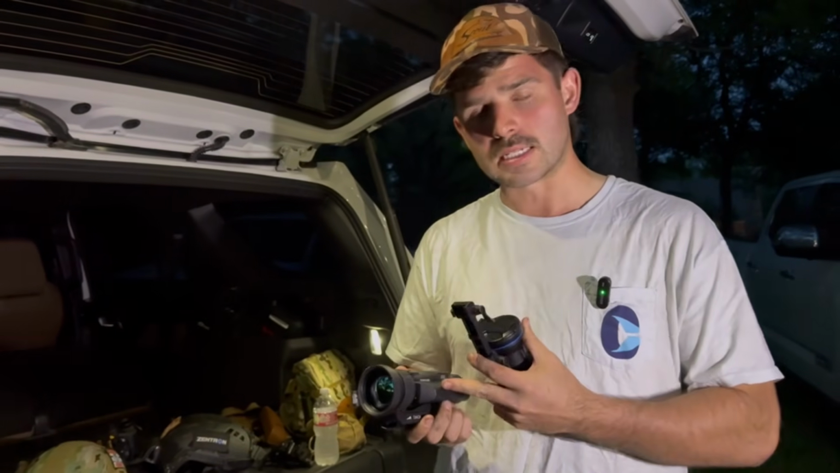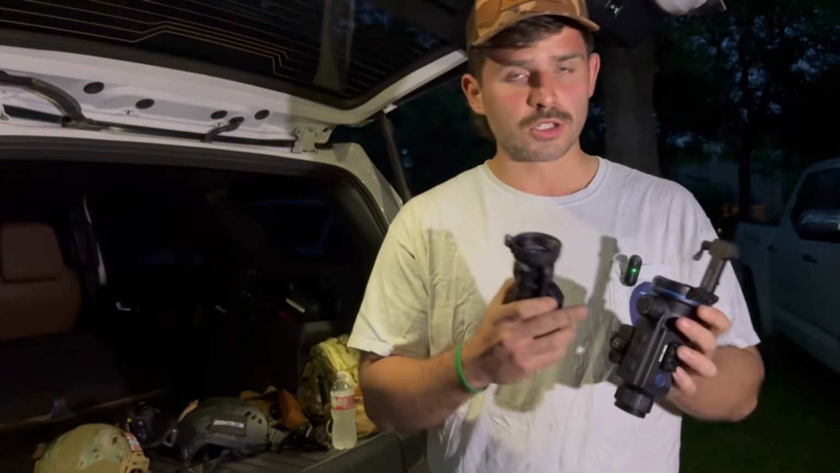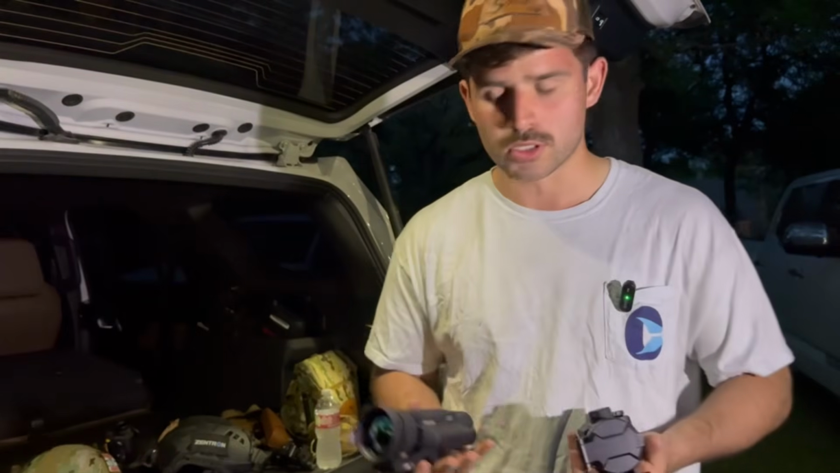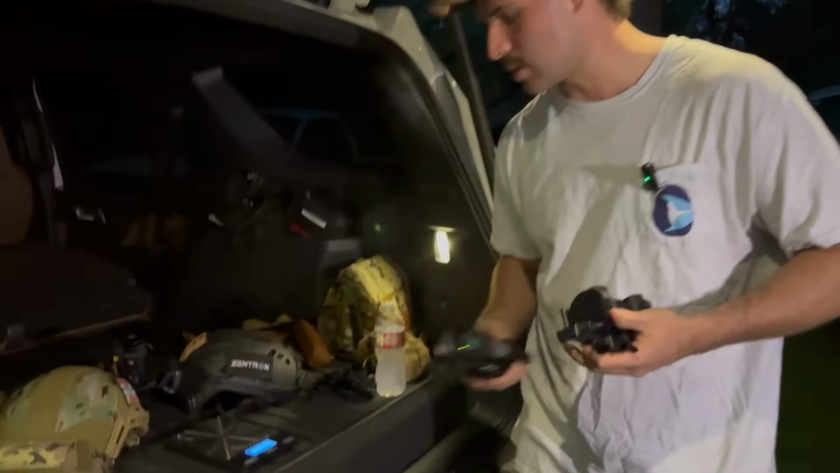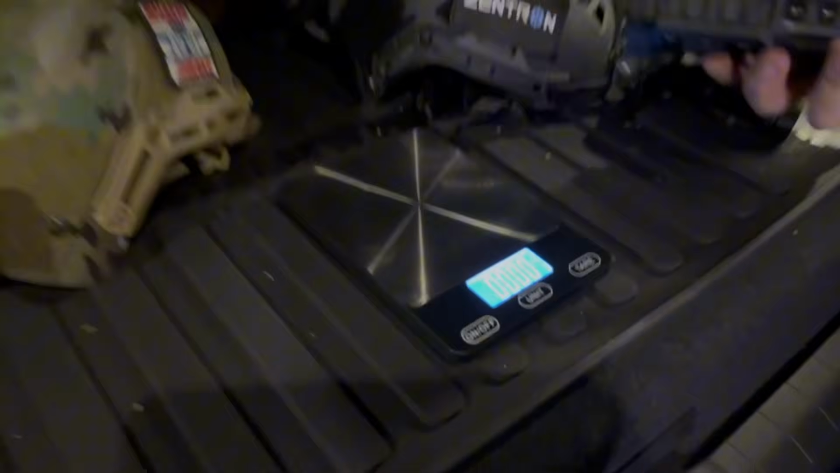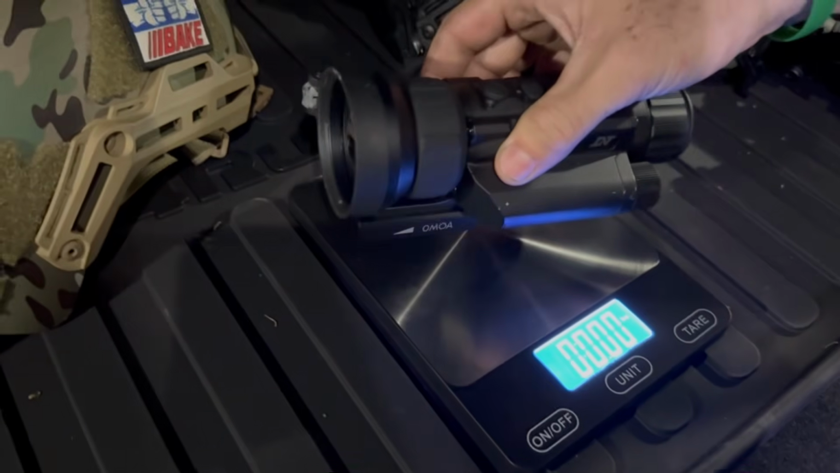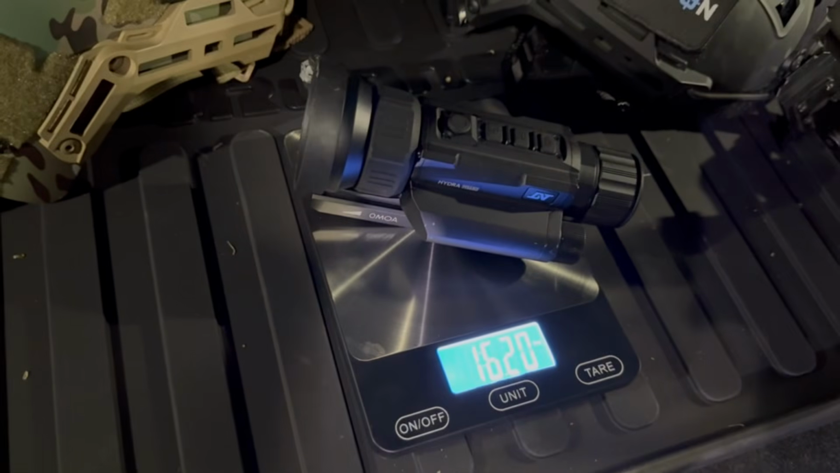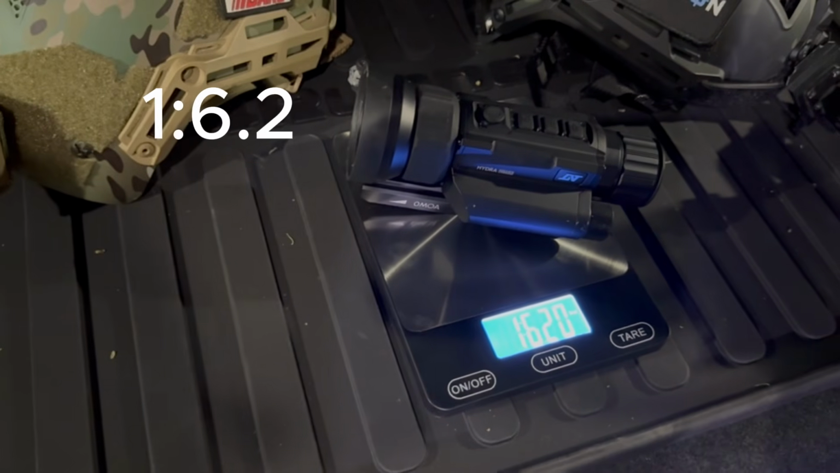Now, the DNT does come with an 18650 battery in it. These come with two 18350s, so there is going to be a little bit of a weight difference, but again, I'm going to measure how much each of these weigh compared to just a normal scope. So got my little scale over here. First we are going to put the DNT Hydra HS650 on top. So it comes out to a pound, 6.2 ounces.